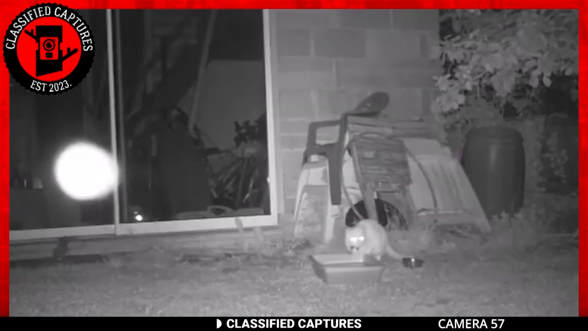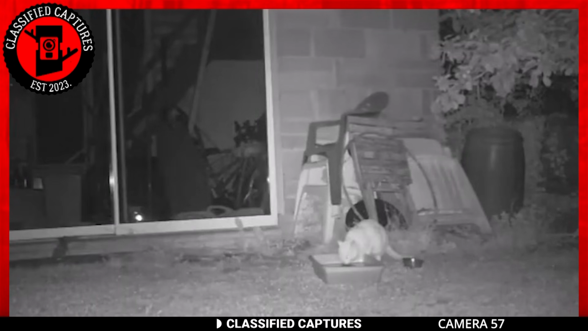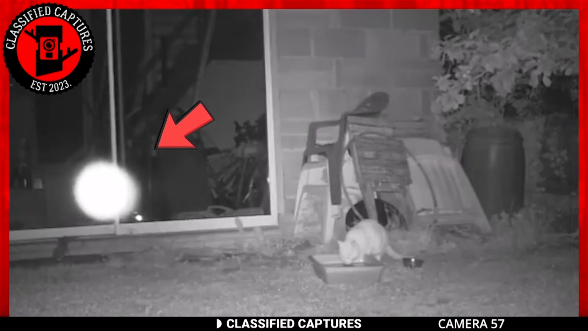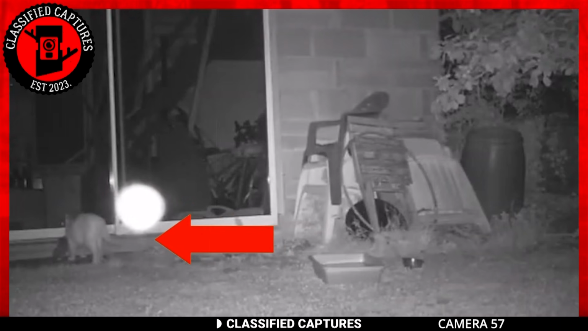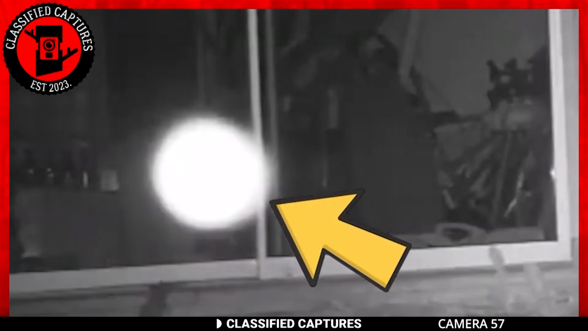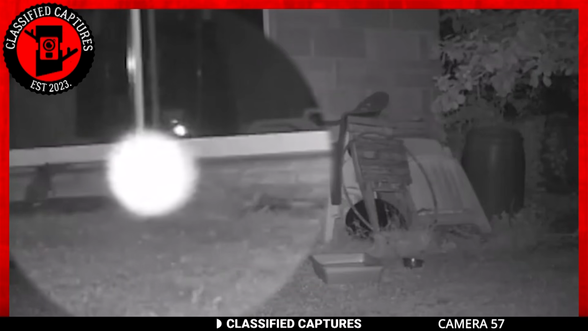Imagine being in the comfort of your own home when something inexplicable occurs. That's precisely what happened to the individual who captured this bizarre incident on camera. In the footage, we see a peculiar orb, a mysterious glowing sphere floating around. It seems to move with a sense of purpose, almost as if it's dancing, all while an oblivious cat strolls by.